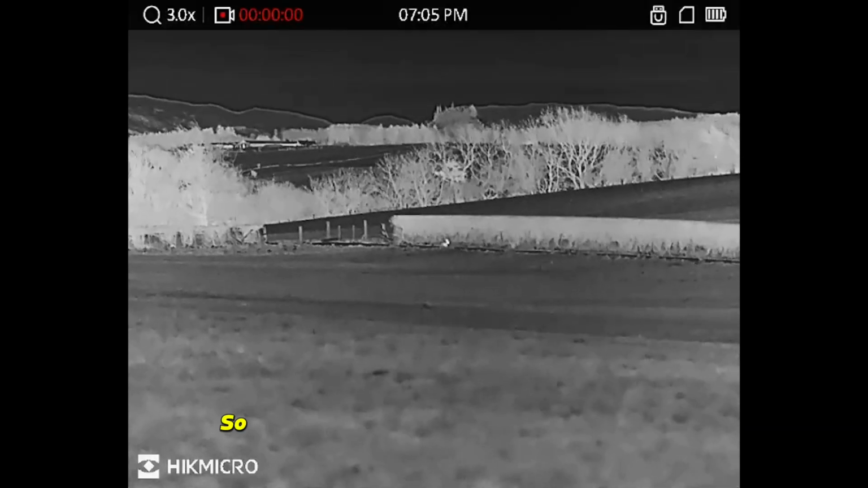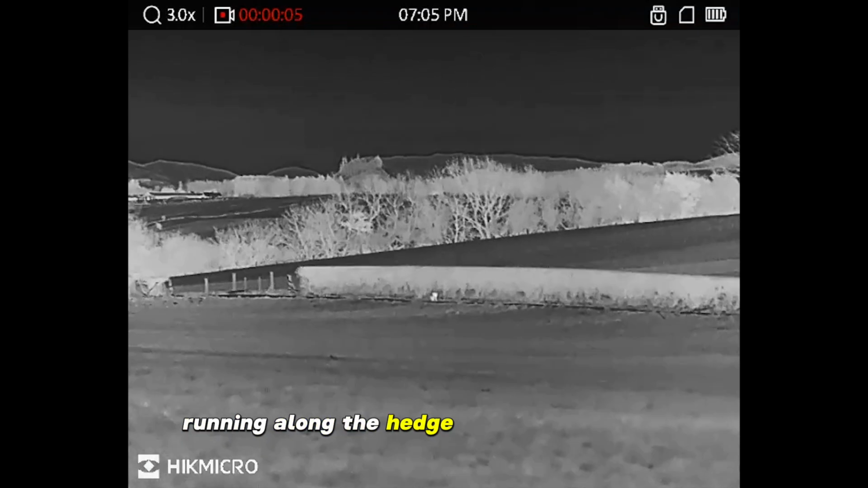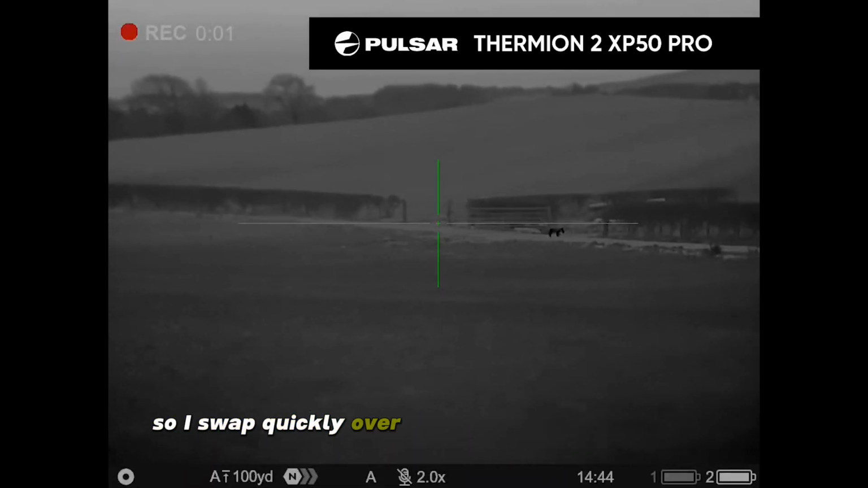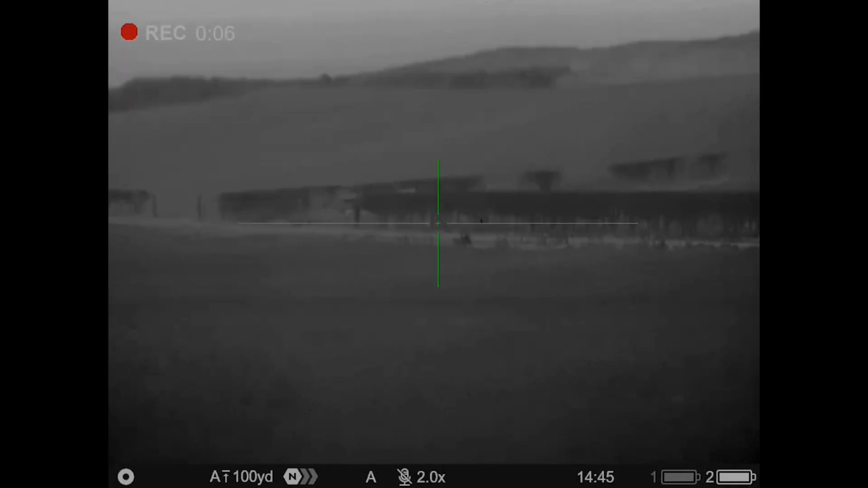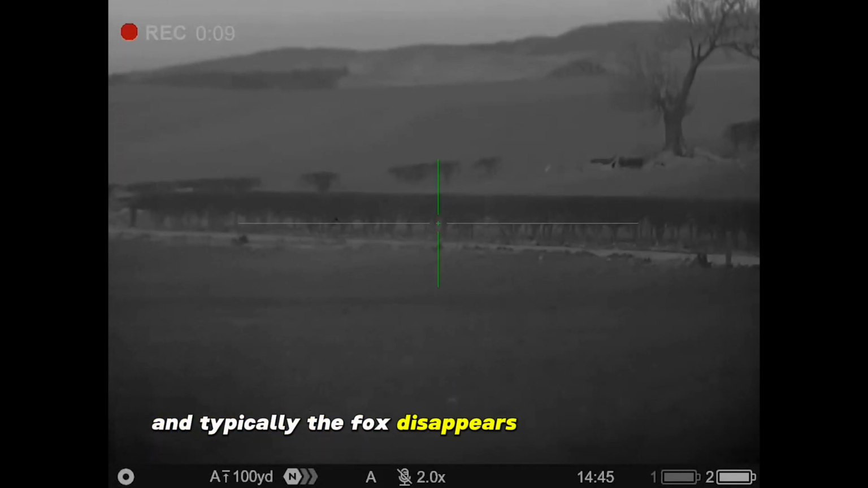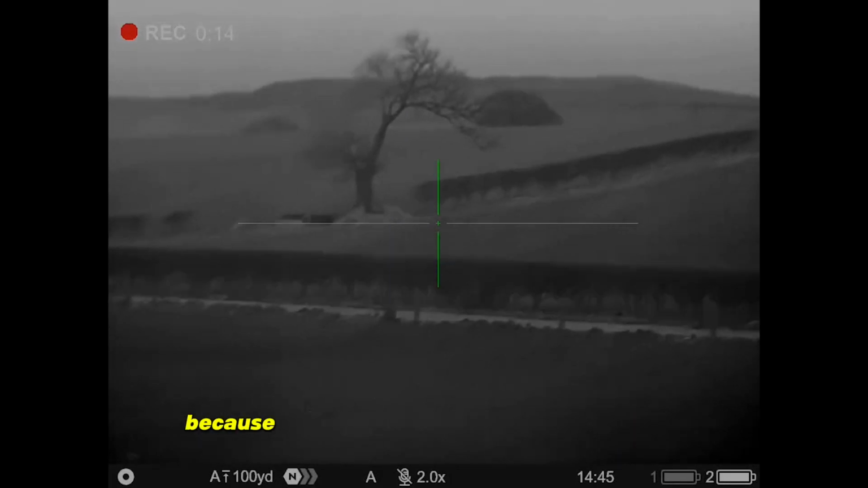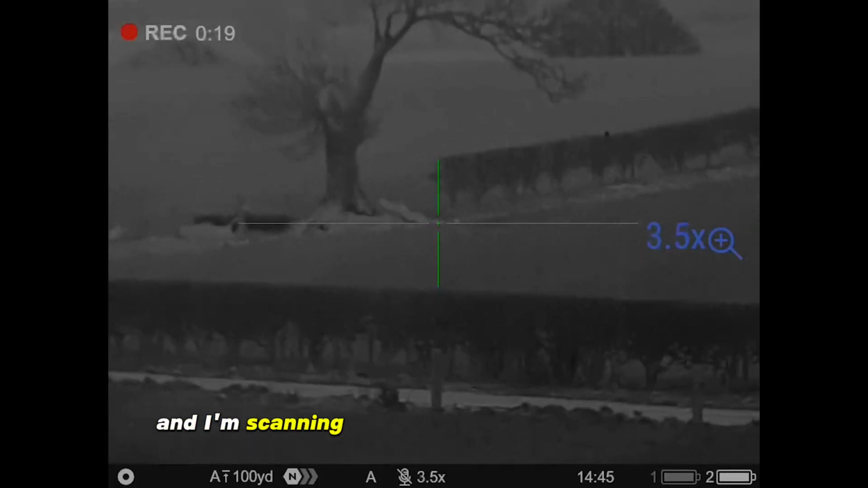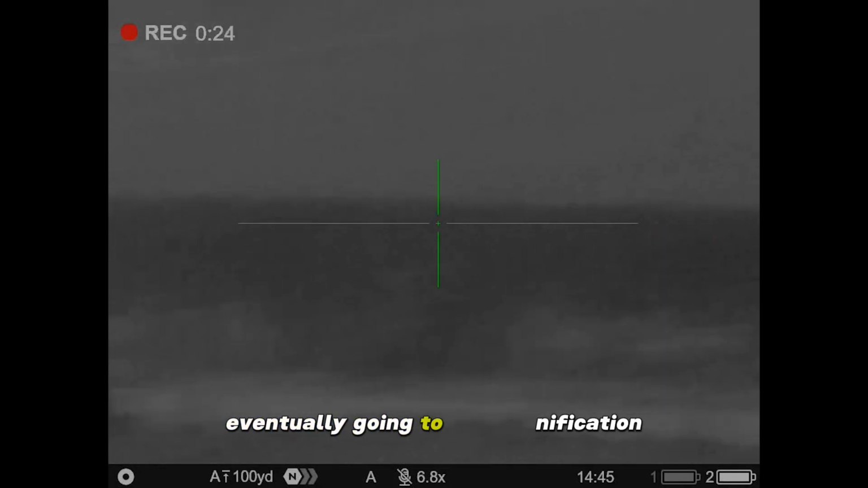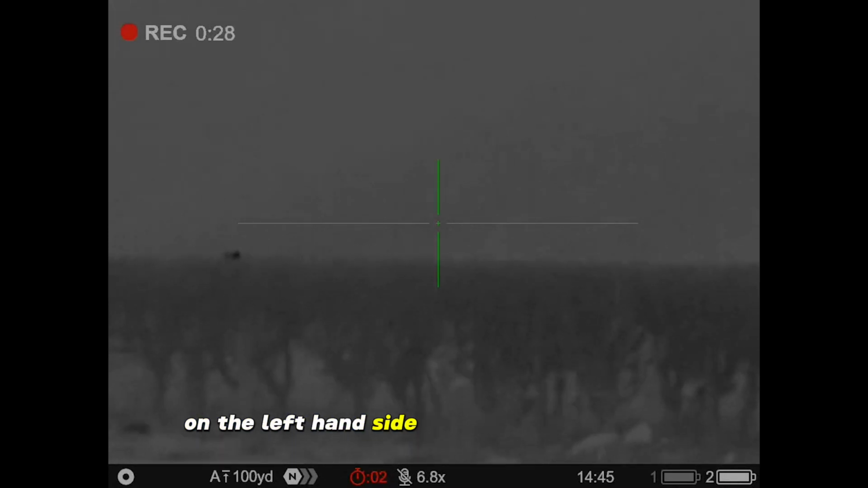So no sooner had I arrived on the farm than I pick up this first fox running along the hedge line with the Condor. So I swap quickly over to the Thermion 2 XP50 PRO. And typically the fox disappears behind the hedge. So I'm beginning to get a bit worried because they normally do run the hedge line, as you'll know. And I'm scanning frantically here trying to pick it up. I eventually go into 8 times mag and I just pick up a pair of ears on the left hand side behind the hedge there.